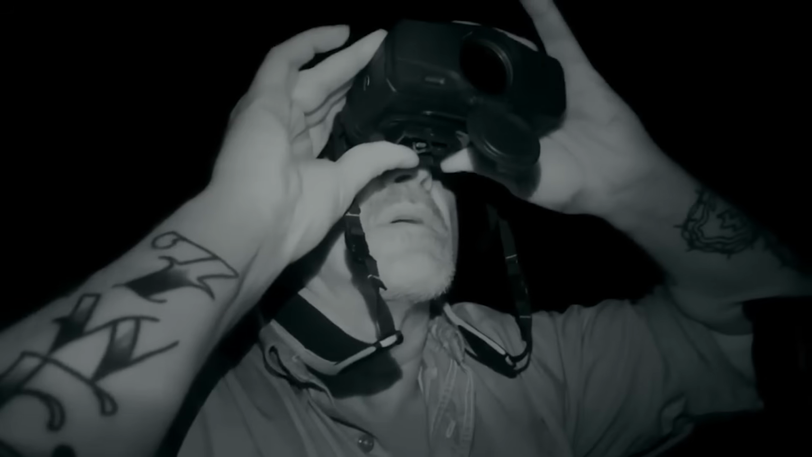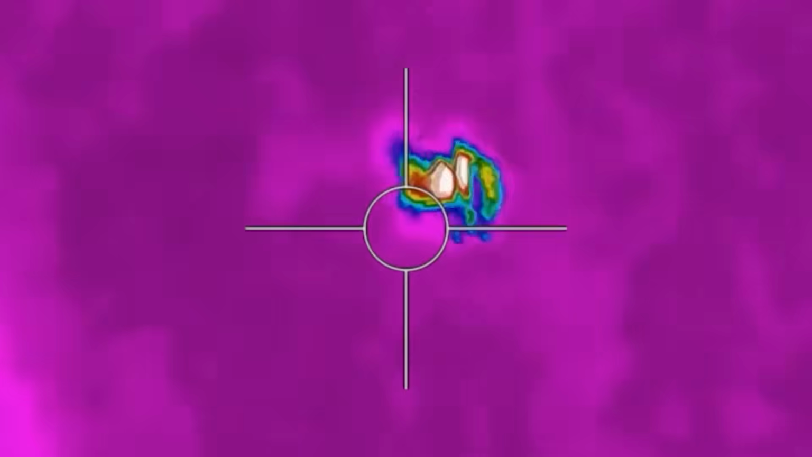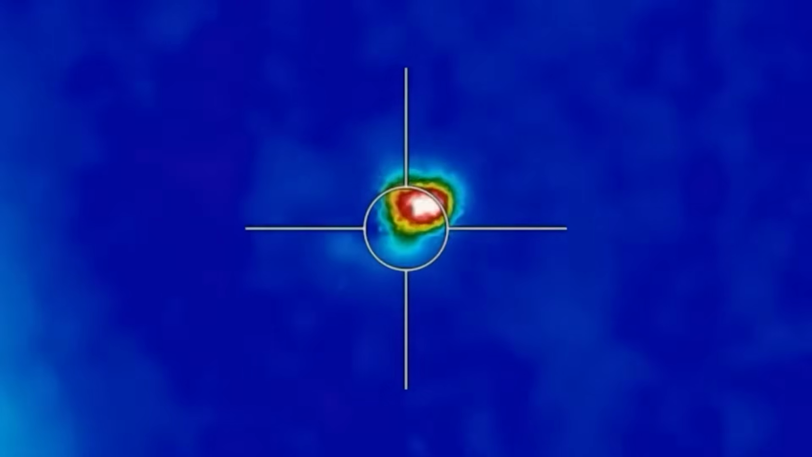The forest hides much of its inhabitants from view, but through the lens of these cameras, even the slightest change in heat becomes visible. A warm body moving through the cold forest becomes a glaring signal on the thermal screen, standing out against the cool, static background of the forest.